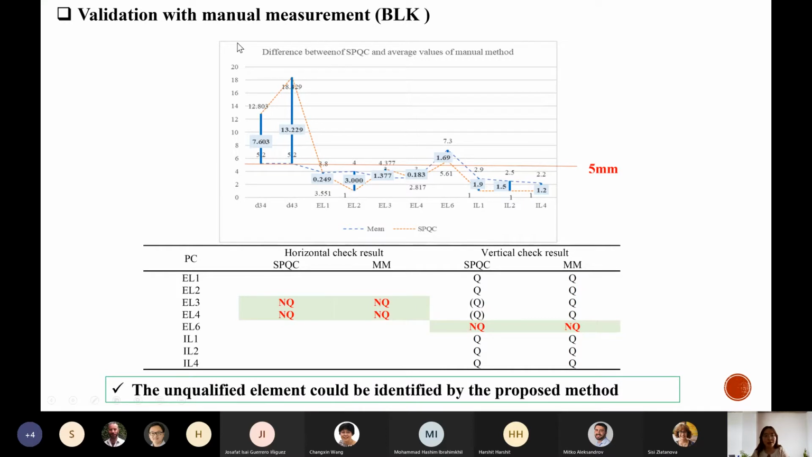First is the comparison between the manual measurement and the BLK data. As can be seen, this is the quality check result of the manual measurement, and this is the quality check result of the point cloud using the BLK scanner.